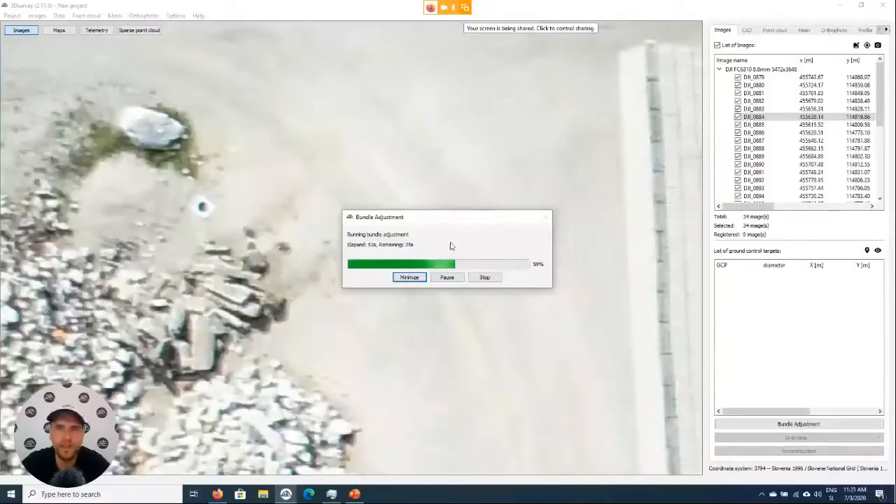Now the feature detection is already done for the images, and those features were matched between those different images. And now the software is actually already calculating from where the images were recorded.